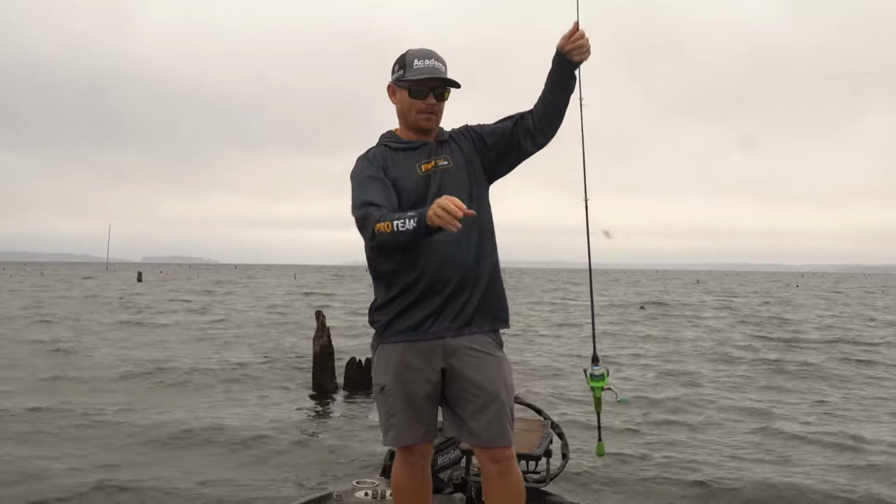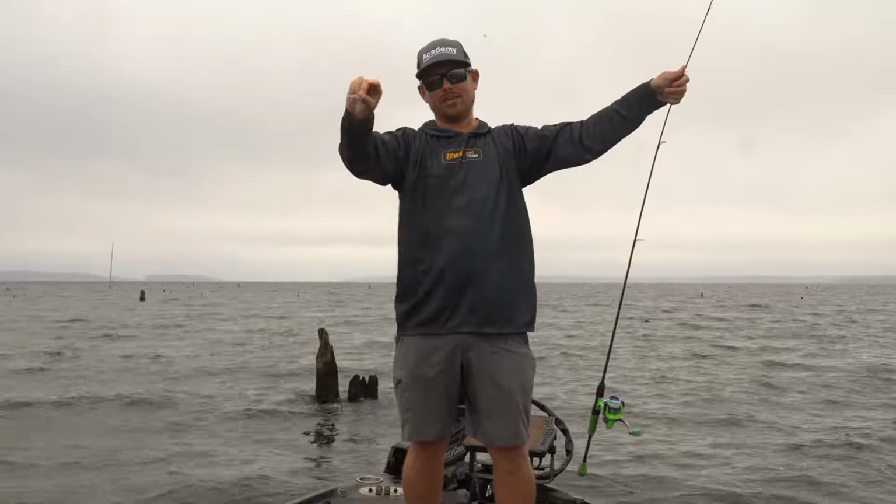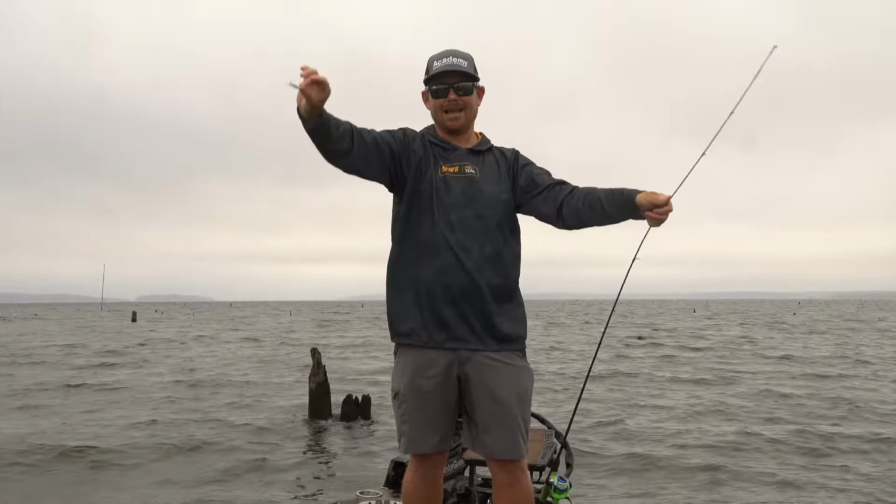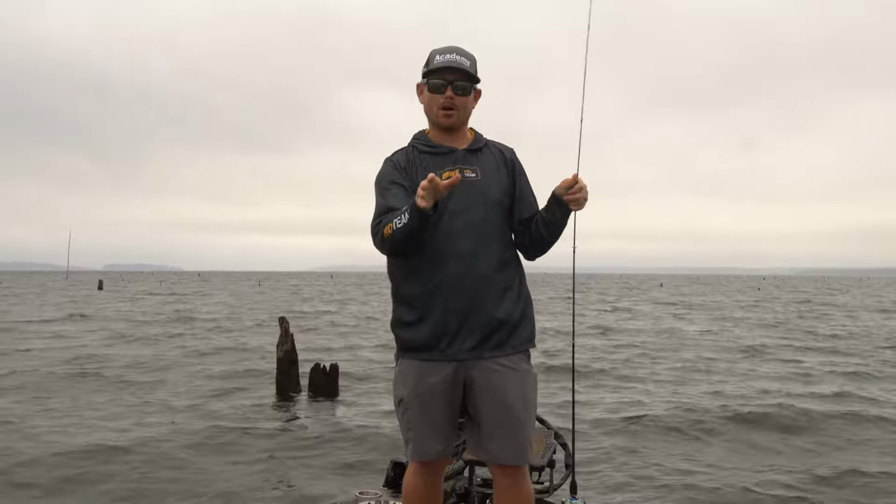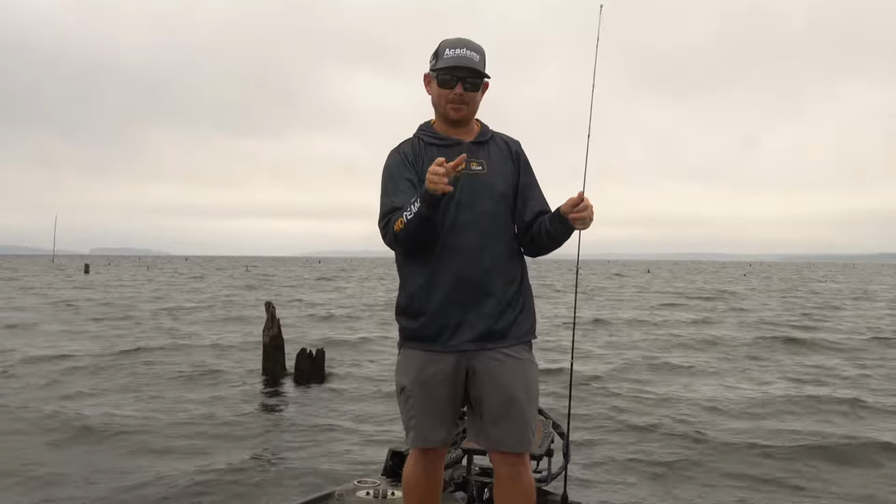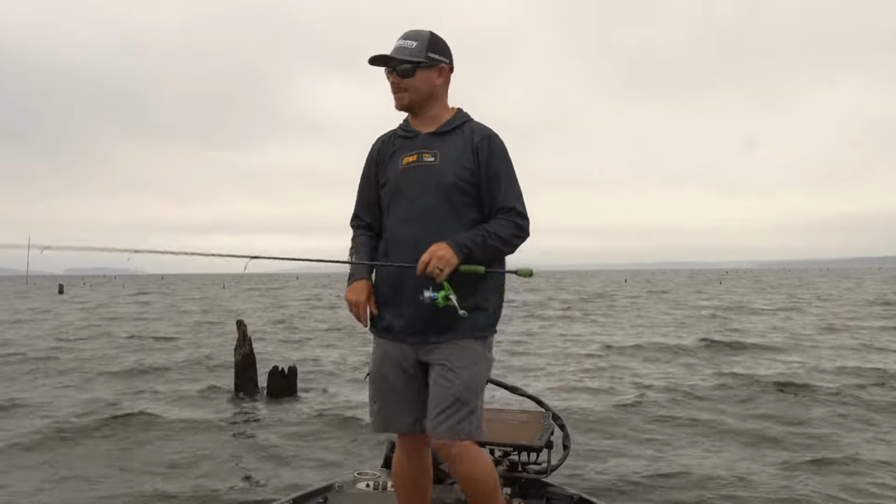So rig that up, put it about 12 to 18 inches above your jig head, and you'll see that rig pendulum down, and that's when you're gonna catch those crappie. We're gonna talk about more of the technique in just a minute. I got a chance to go catch a few more, so y'all just stay tuned, guys.